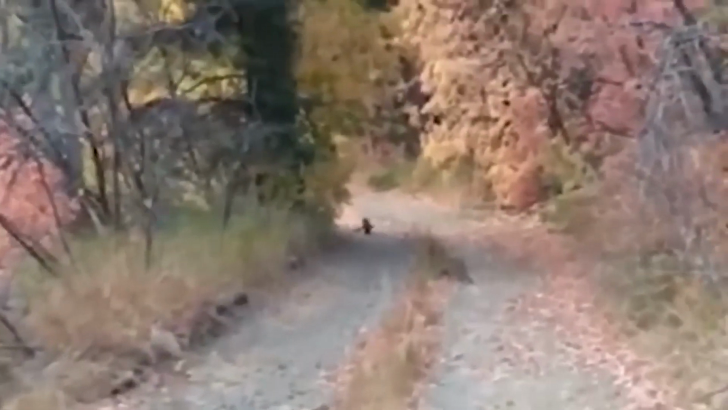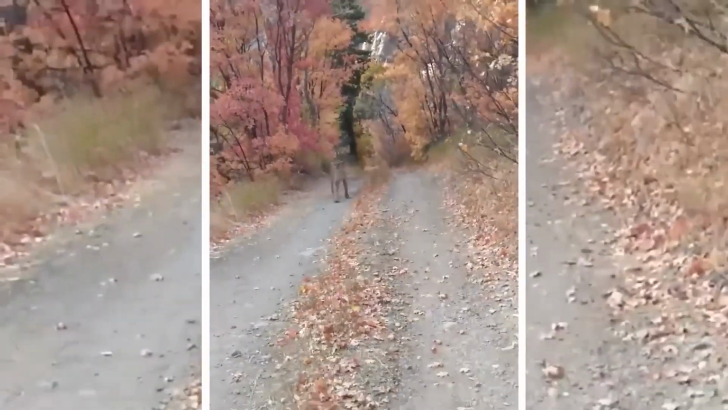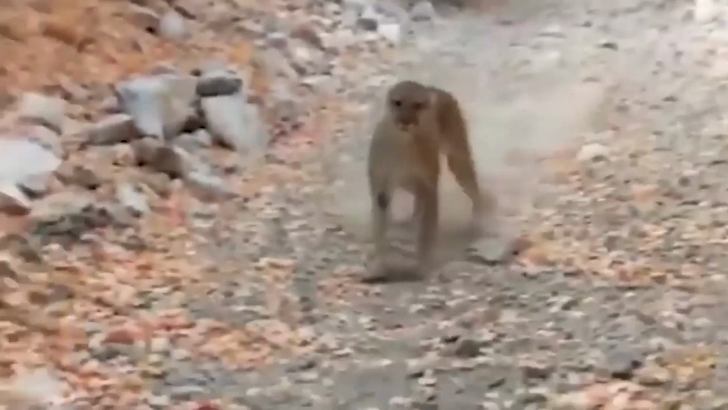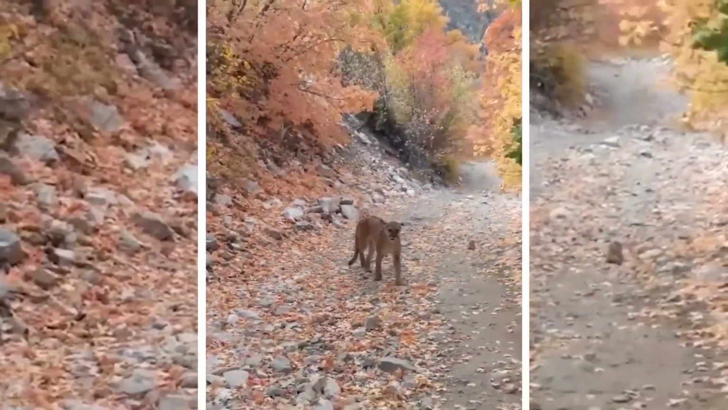When one cougar minded its own business, the other one was in a mood of letting the man know how dangerous he can be. So he ran as fast as he could towards the man and stopped just a few inches away. And he did it for 6 minutes straight. Might be the longest 6 minutes of that man's life.